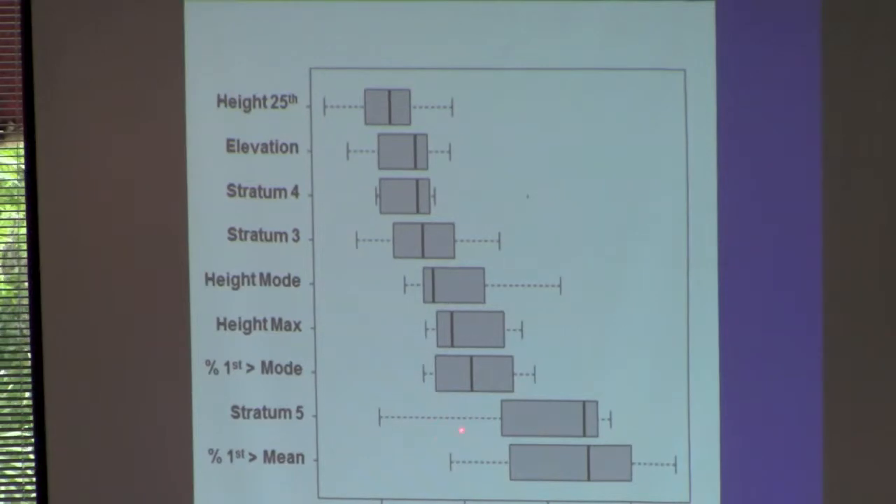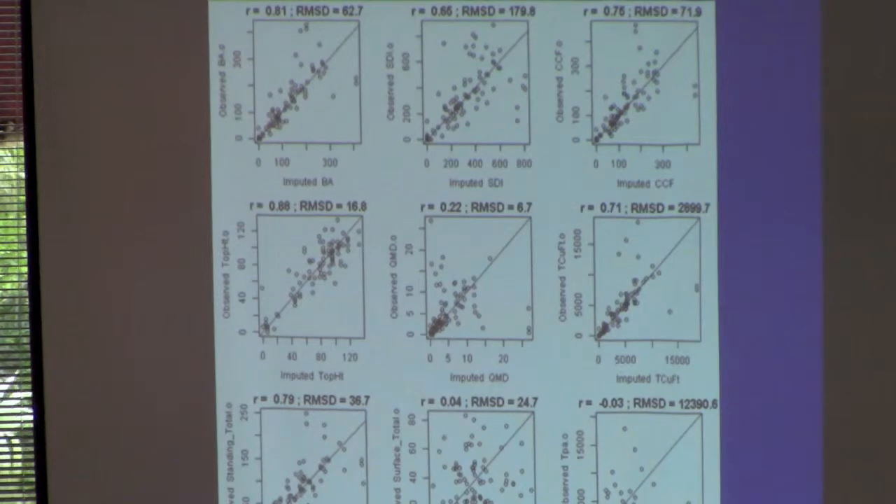And then this stratum 5, sort of an upper level canopy density layer. And then the percent of first returns greater than the modal height. So wherever that peak is, the mode. And then maximum height, the modal height itself, 2 other strata, the DTM elevation, and then the 25th percentile of height. So these I settled on as the best predictors for a model. And then I used an imputation modeling approach to predict basal area, but other response variables too.